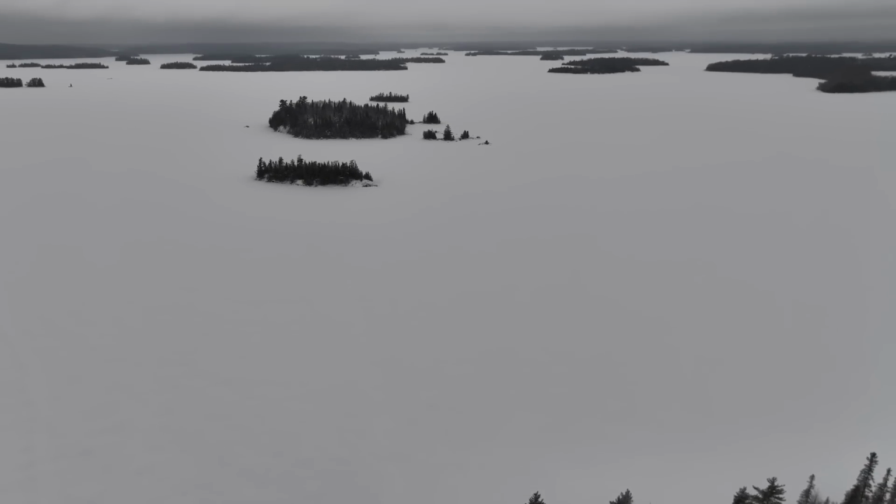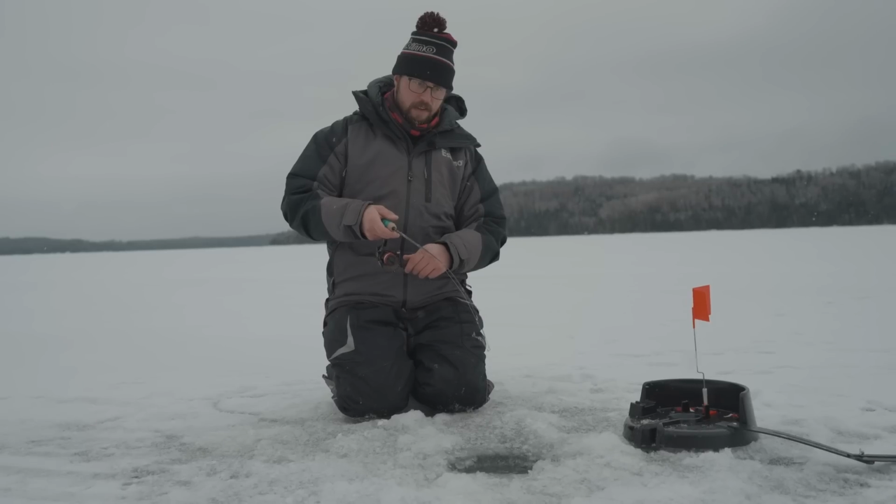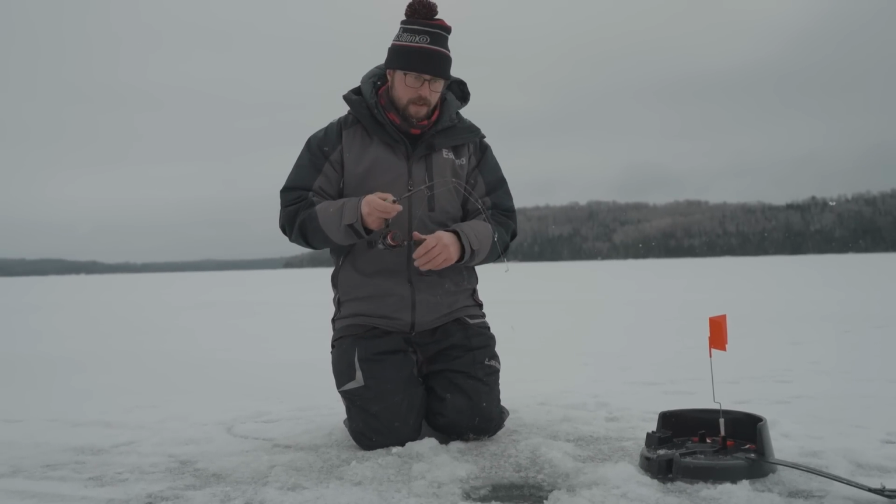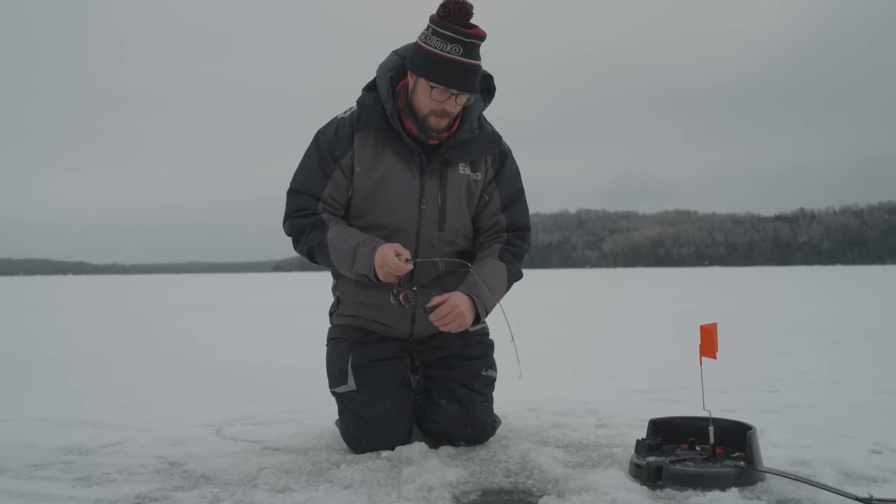Here we go. iFish just went off. There he is. Drag's a little loose. That feels like a better fish. These are all good walleyes.